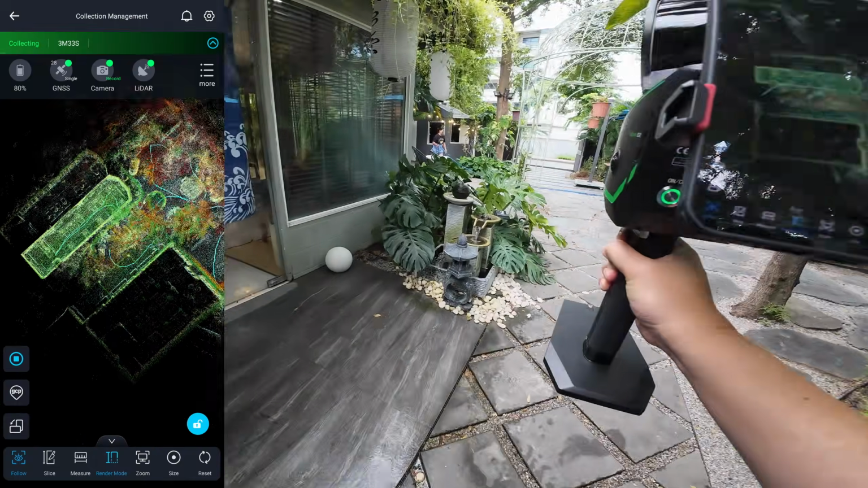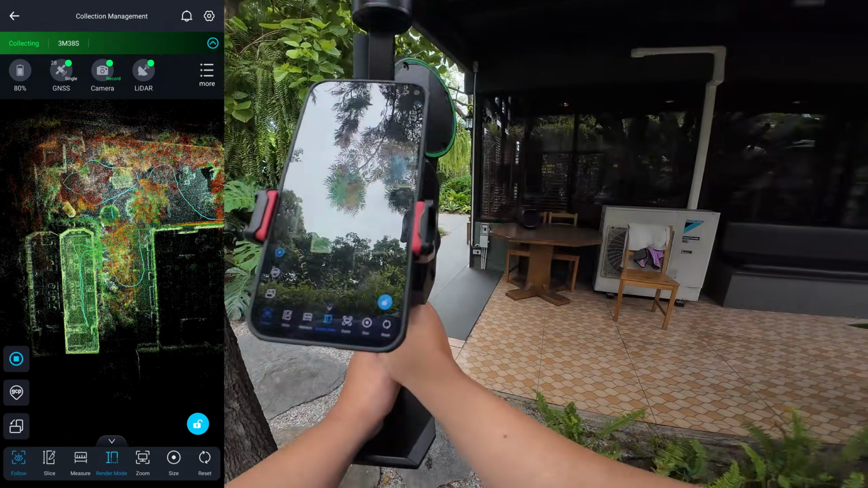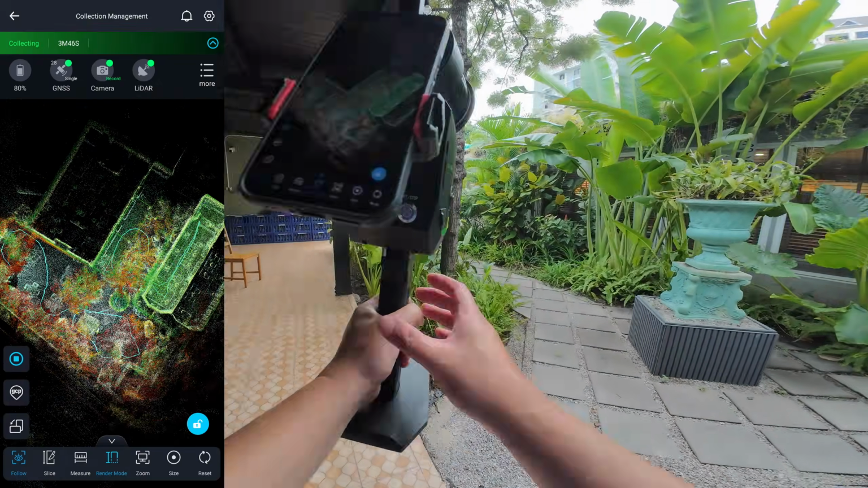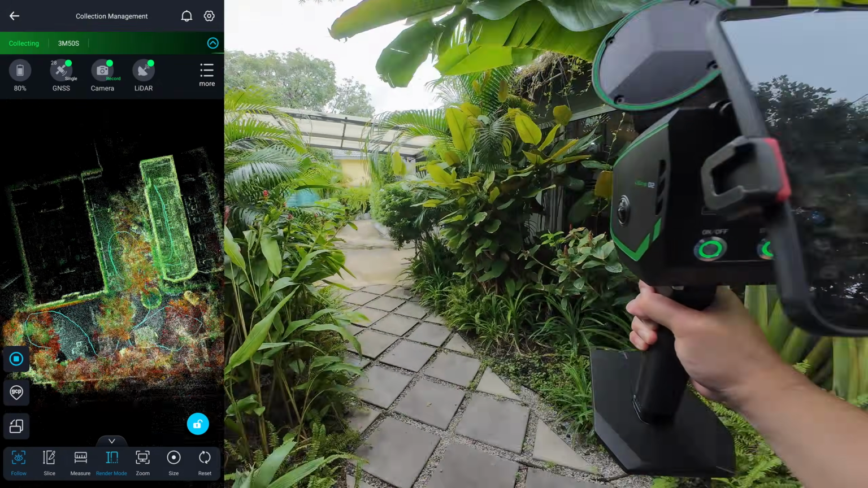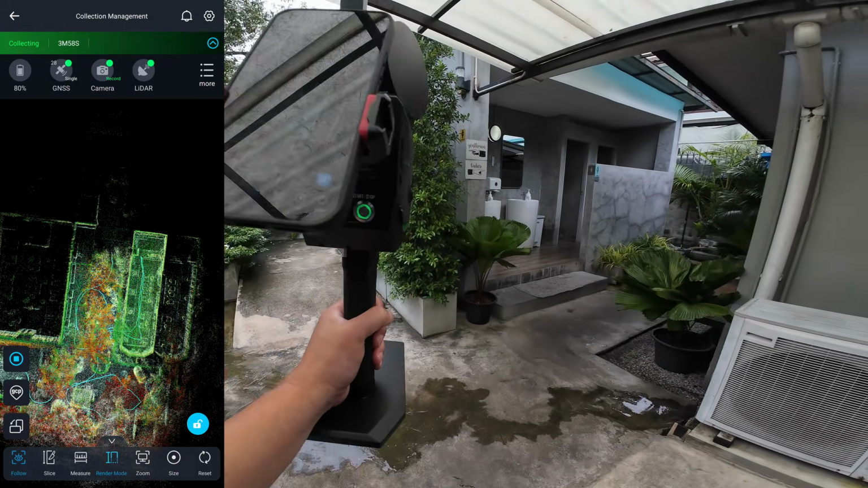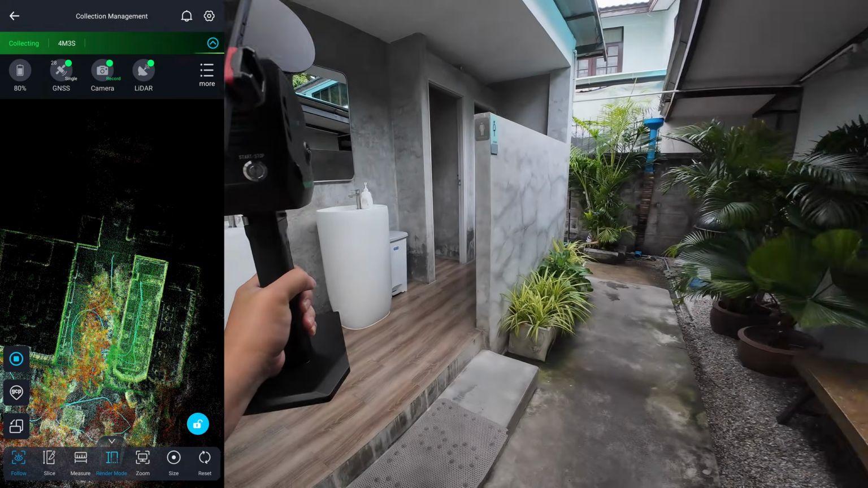The architect already knows how to work with 3D scan point cloud data, so instead of submitting a CAD 3D model, I just convert the scan into an RCP file and they will continue the design in Revit.